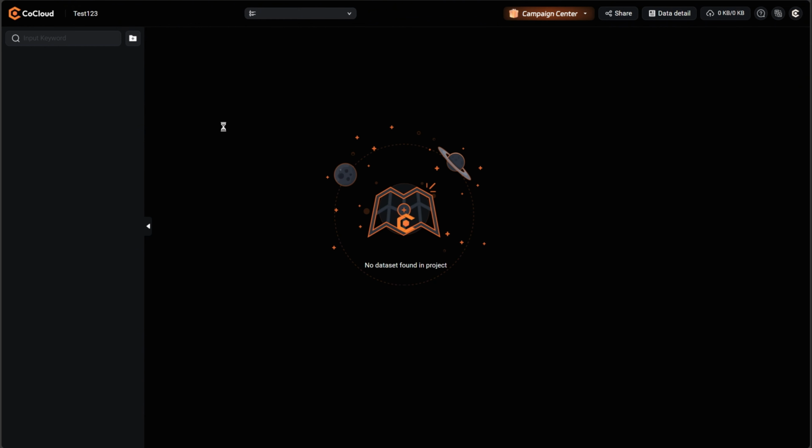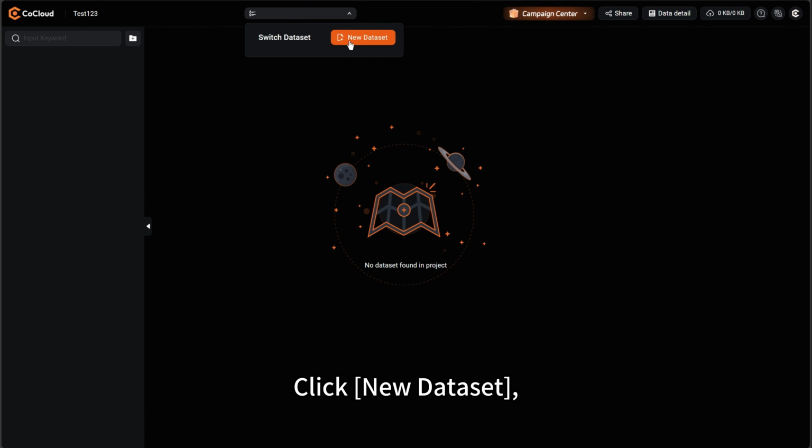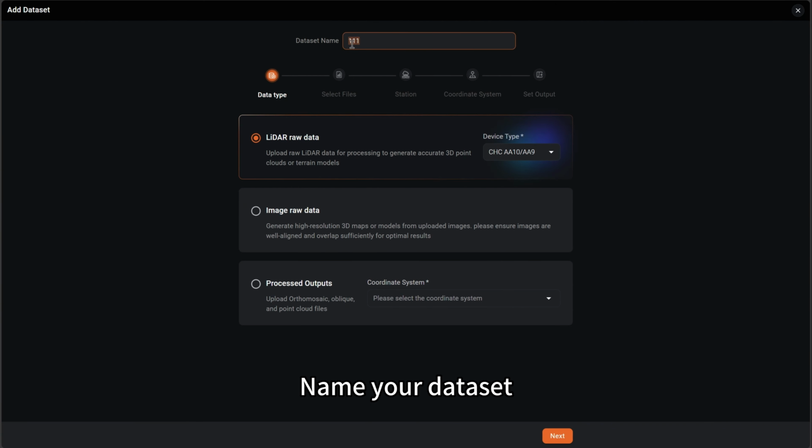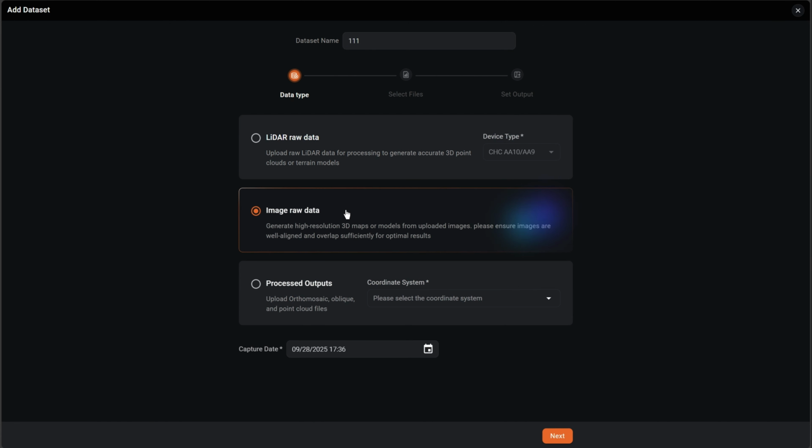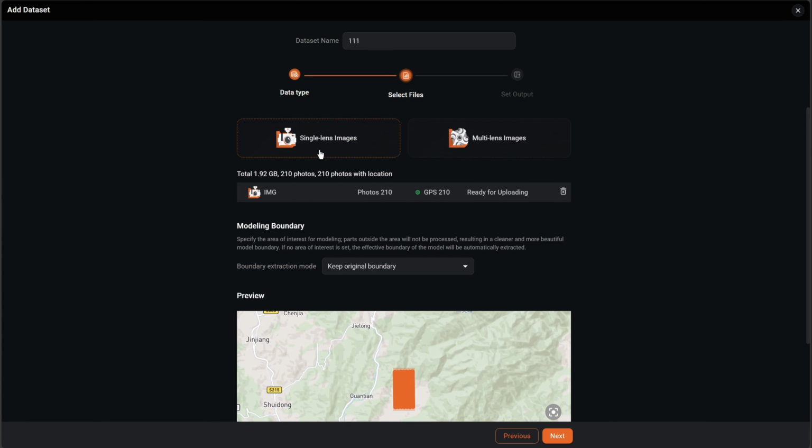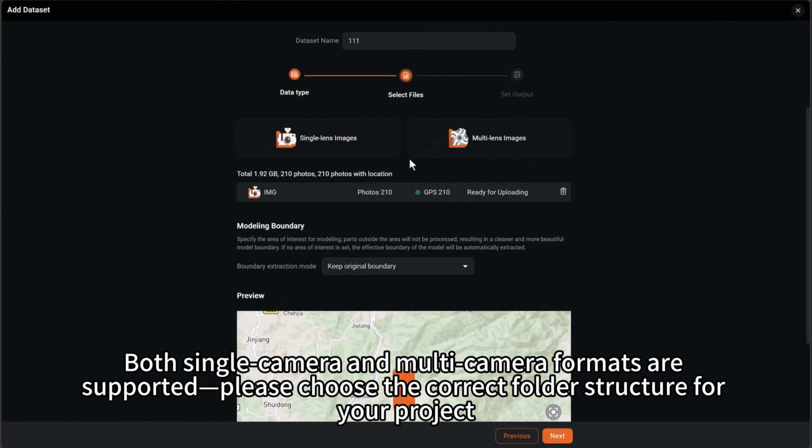First, in the project or workspace, click New Dataset. Name your dataset and select Image Modeling. Upload your raw image data. Both single camera and multi-camera formats are supported. Please choose the correct folder structure for your project.